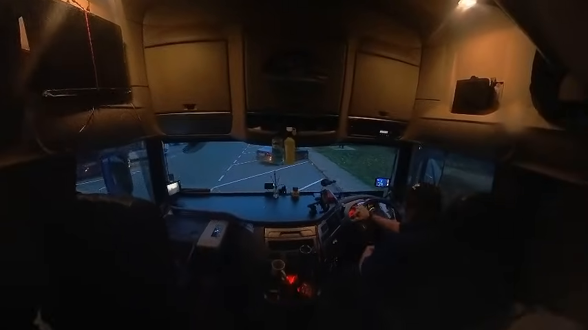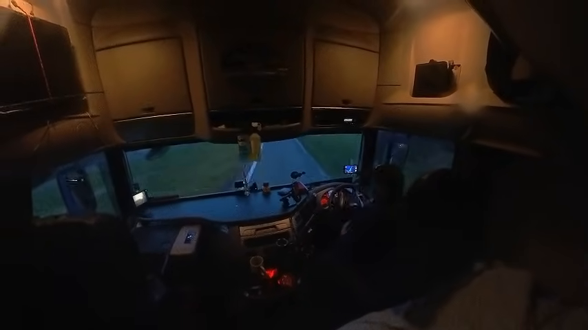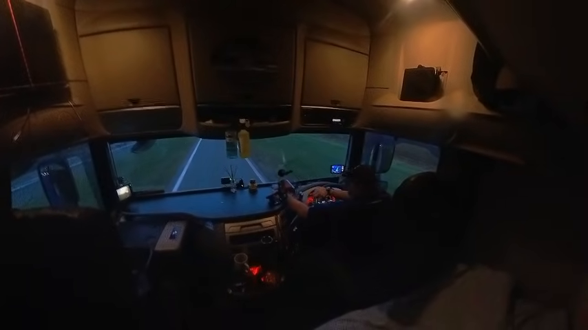Right, let's go. Let's turn that off, get some air in. Vehicle check's all done. So of course we're facing the wrong direction, so we do have to come down.